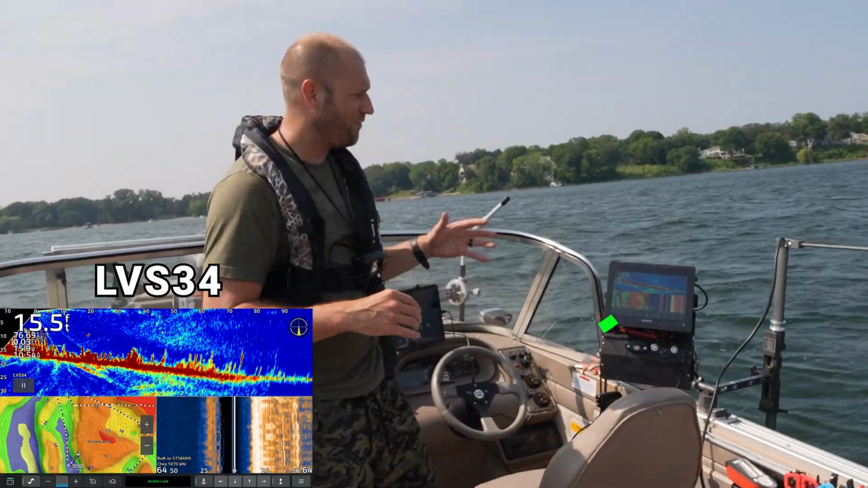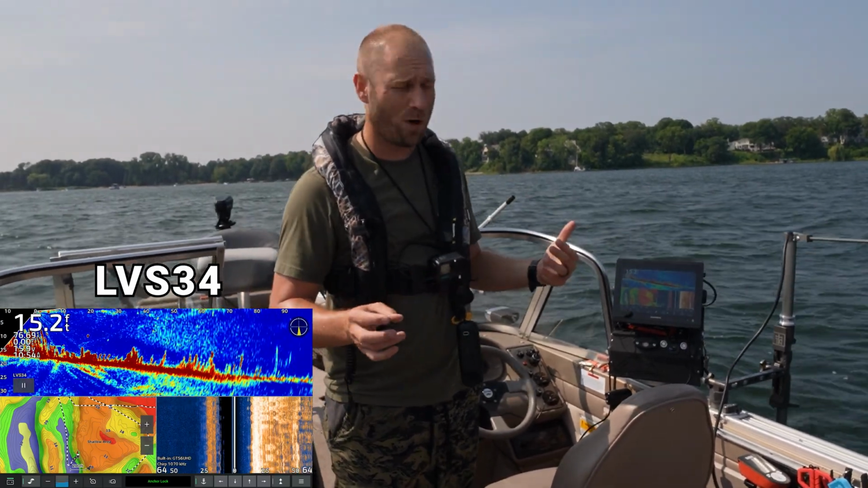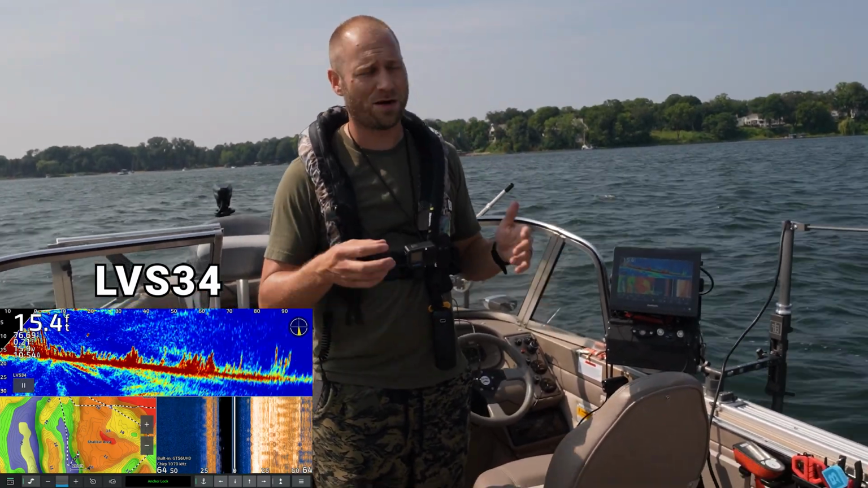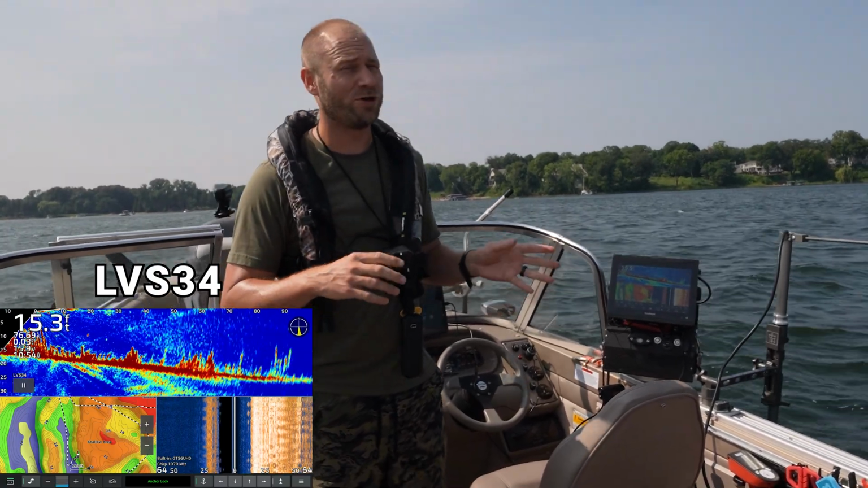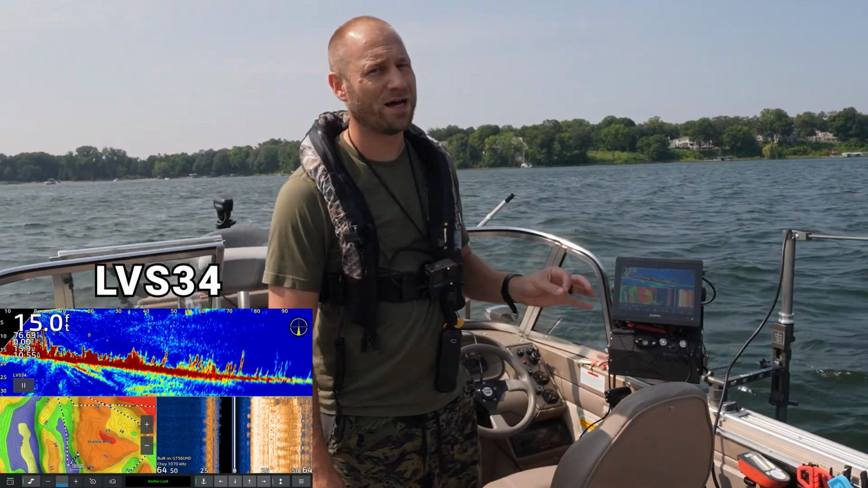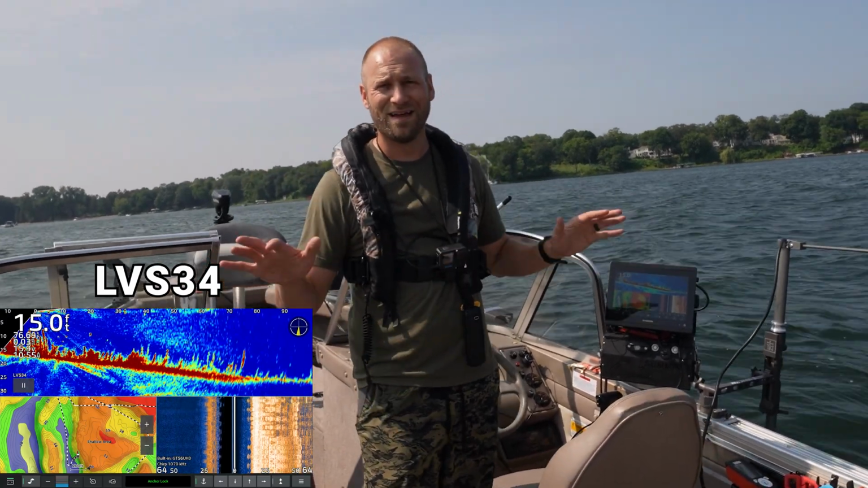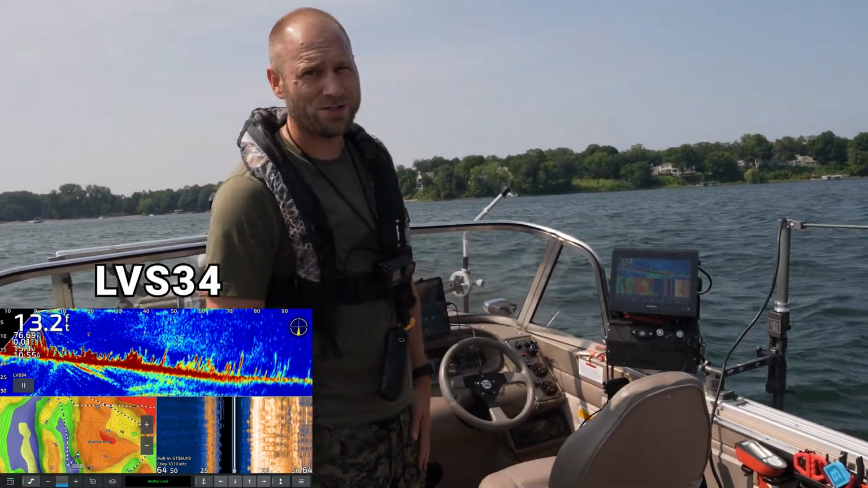clarity. Yes, the LVS 34 has the potential to have a clearer picture on open water, but I will tell you this, depending on the depth of the water, what's in front of it, where it's pointed, what the settings are, there's a lot of things that go into it, and they're going to be very comparable. When you're talking ice fishing, you will notice the LVS 34 definitely has a lot clearer image, and it's a lot easier to see because you have a lot less variables, nothing's moving around, you're kind of still on top of a flat, hard surface. So, without further ado, let's go ahead and jump in.